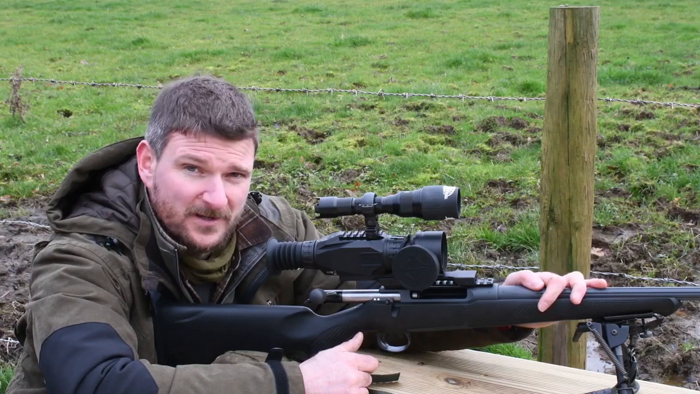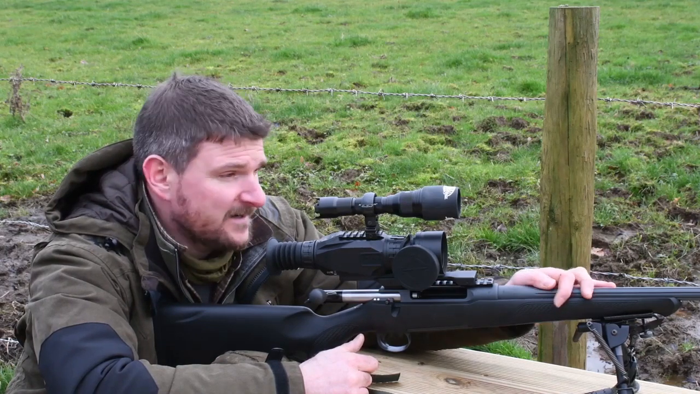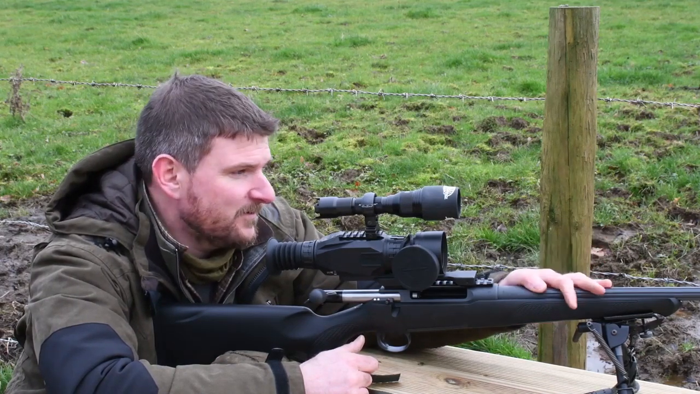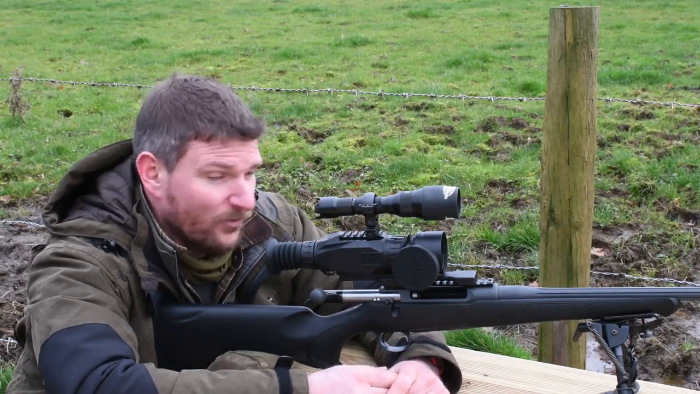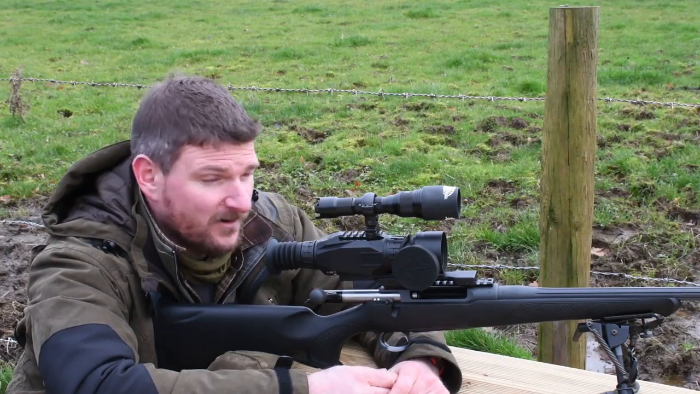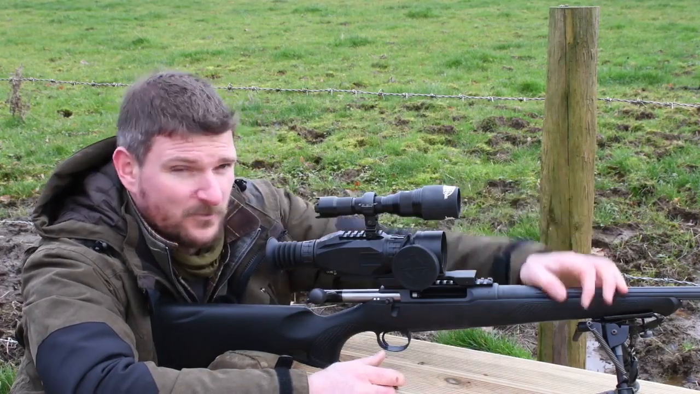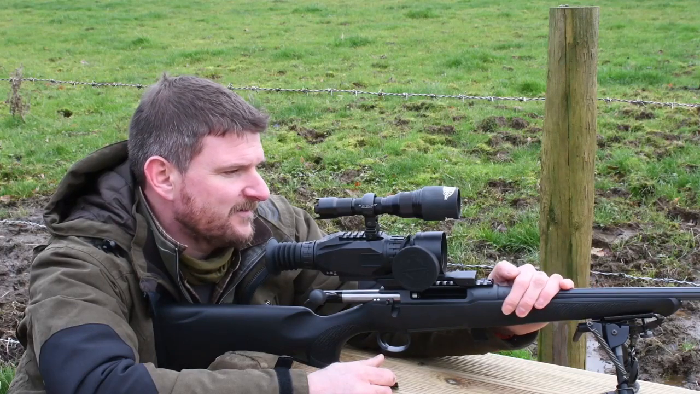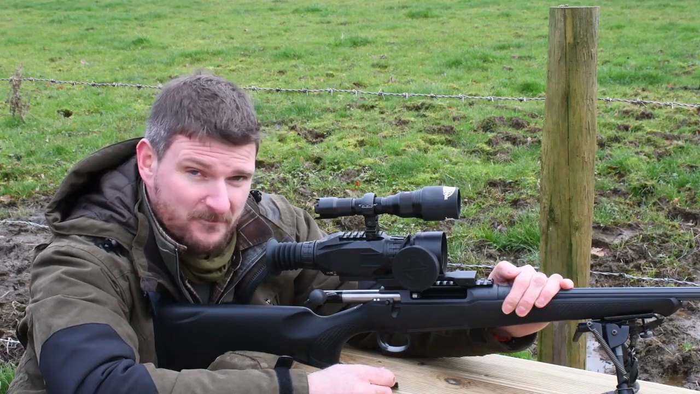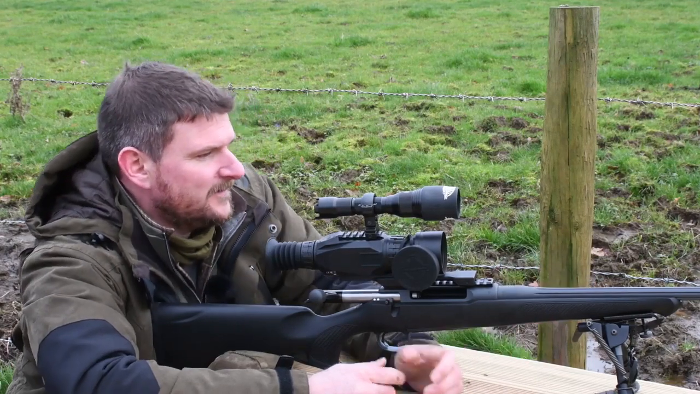This is actually going to be available in 223, 243 and the 6.5 Creedmoor soon, the Keeper rifle. And I must admit, one of these in the 6.5 Creedmoor would really float my boat as a stalking rifle. Even with a short barrel, you should be okay to get 1,700 foot-pounds of energy off a 6.5. And yeah, maybe I'll get to test one soon.